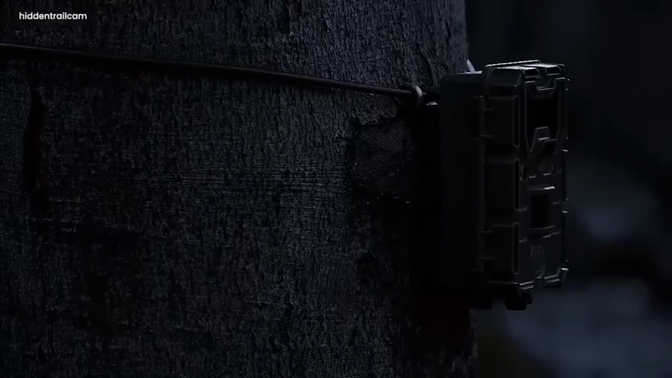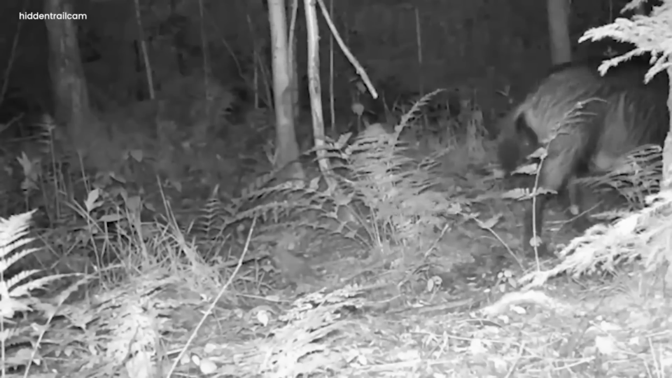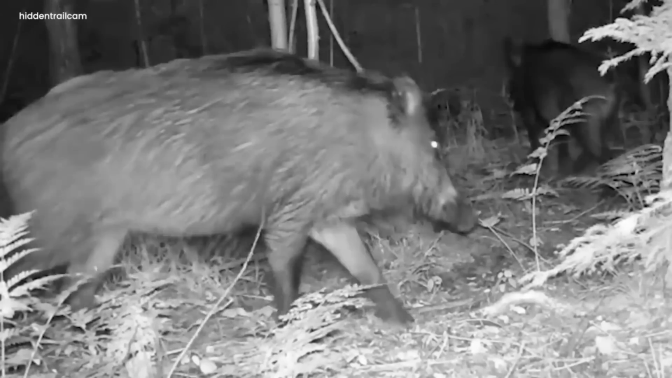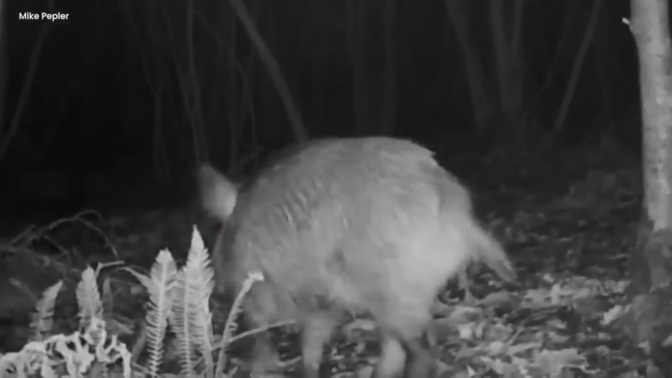Alright, so the trail camera goes into the night mode, right? And what does it find? A gang of massive wild boars doing a midnight march in the creepy woods. I'm talking big, burly pigs strutting around like they own the place.